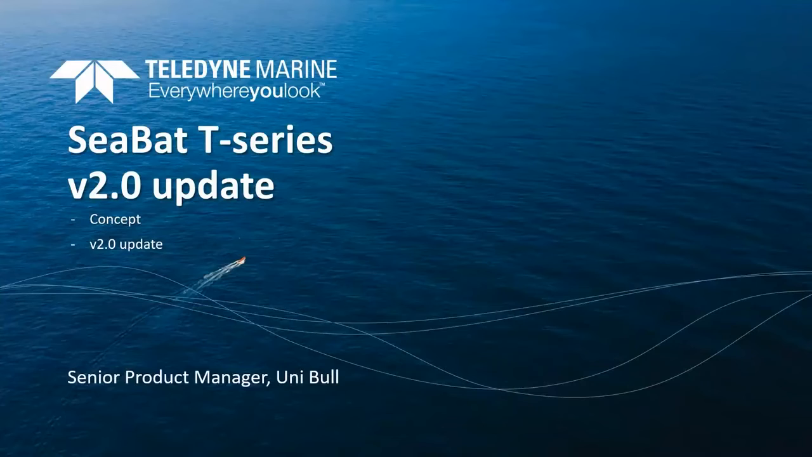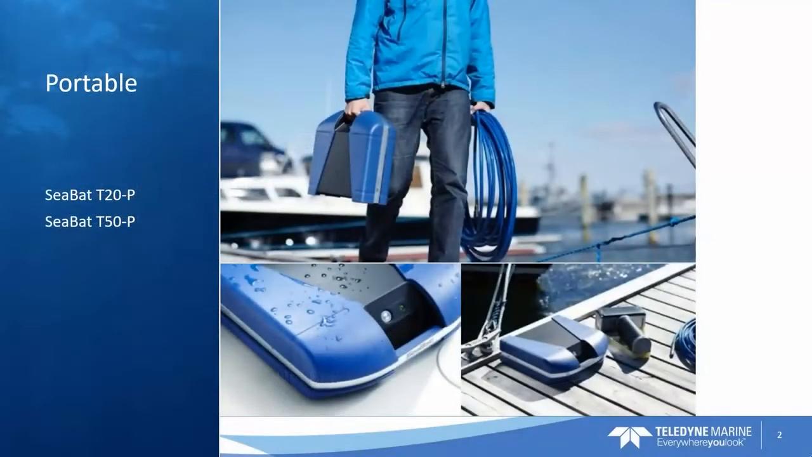Thank you for taking the time today to listen in on our presentation of the update version 2.0 for the SeaBat multibeam systems. With the T Series version 2 update that we released a couple of months ago, we've introduced some really nice features. But before I get to that, allow me to introduce you very briefly to the SeaBat T Series in general. We have three different types of topside.